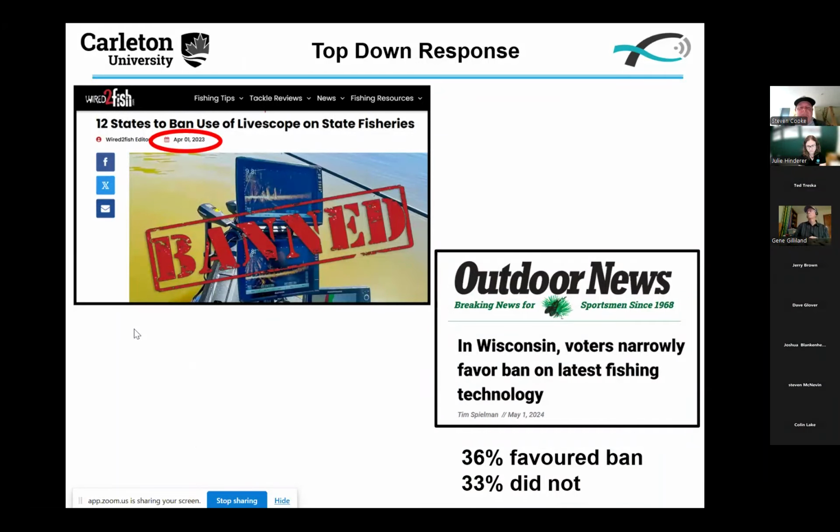So what have we seen management agencies do? So here's a Wired to Fish article with a title. This is importantly from April 2023. It says 12 states to ban use of live scope on state fisheries. This has not happened, but these were things that were certainly being discussed a couple years ago.